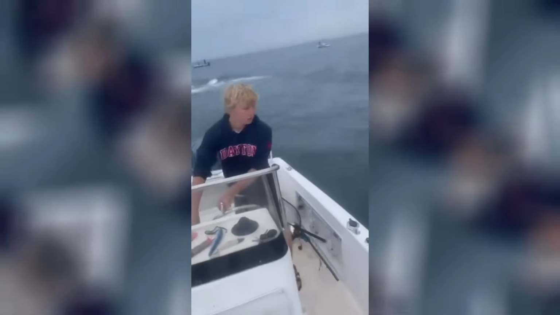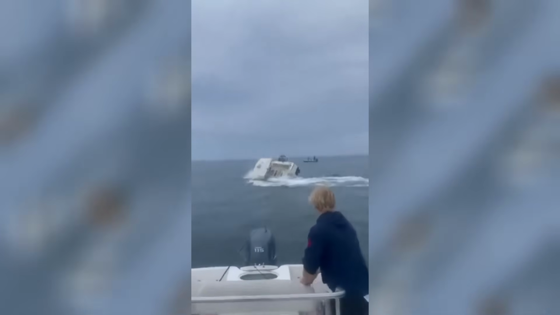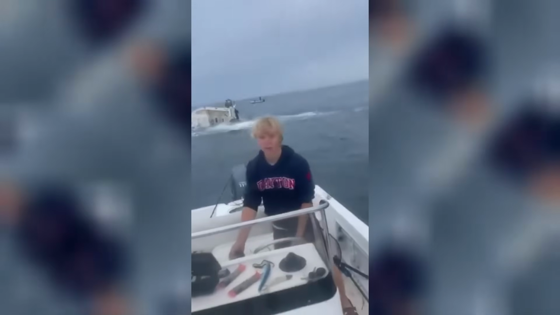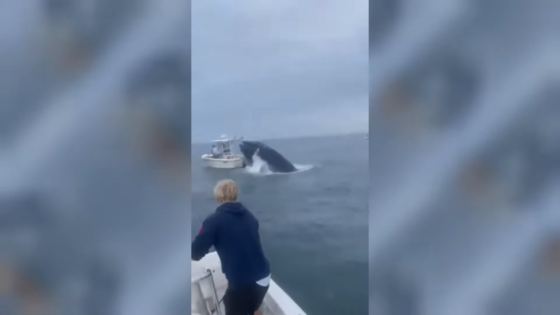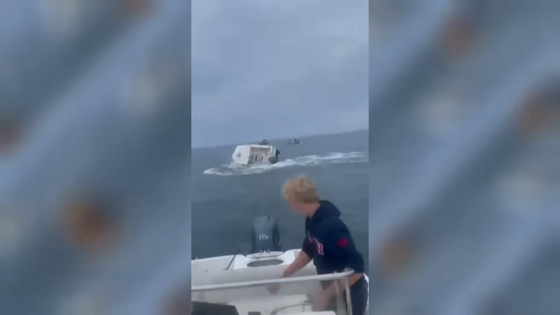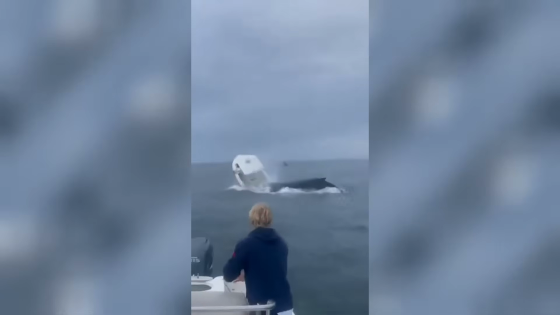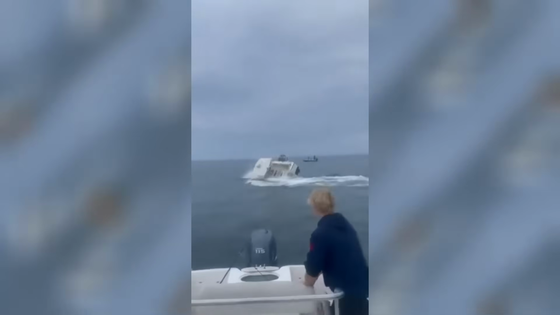I've been in boats like this and even out in the bay like that millions of times. I mean, it capsizes that boat, sends that guy right out of there. The guy in the forefront is like, no, we're out of here. Man, that is crazy. Never in all my years have I seen that down the bay.